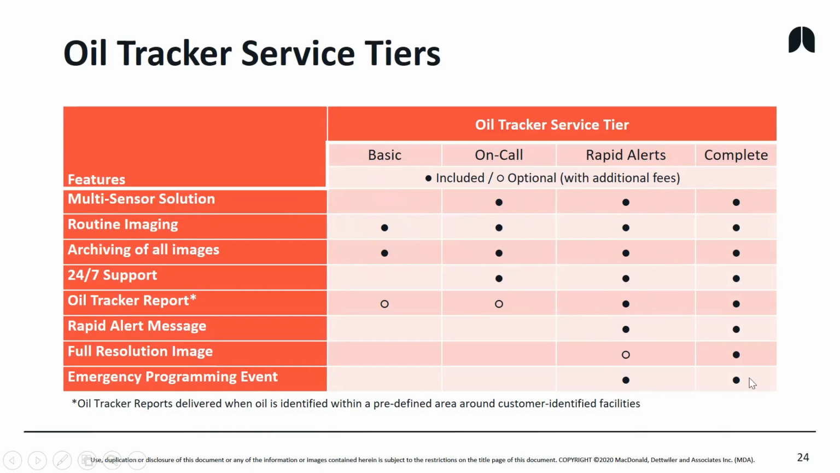And then the complete scenario is when you're really concerned about a cluster of production platforms or assets offshore, and you really need to know what's going on with the oil on water, whether it's natural seeps or bilge dumping near your platforms, or your platform leaks. Are we completely monitoring those areas carefully?